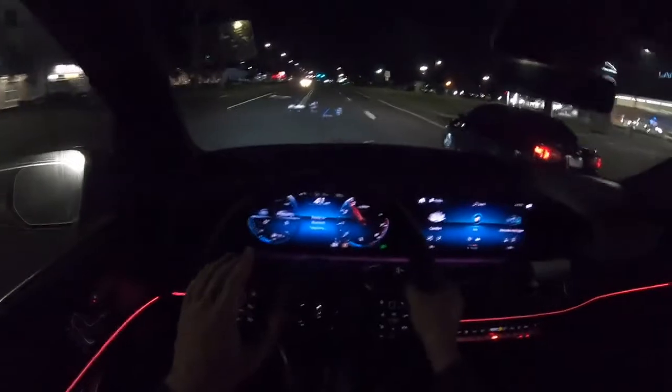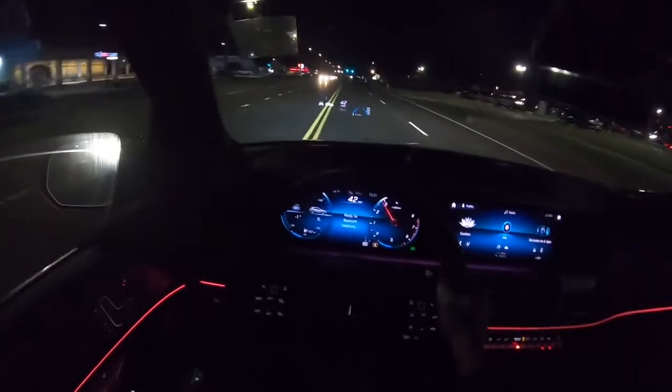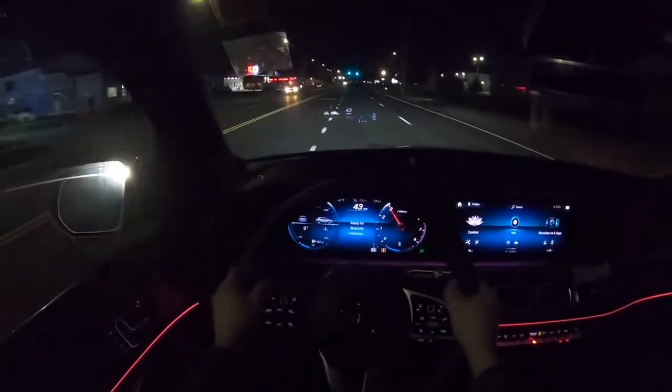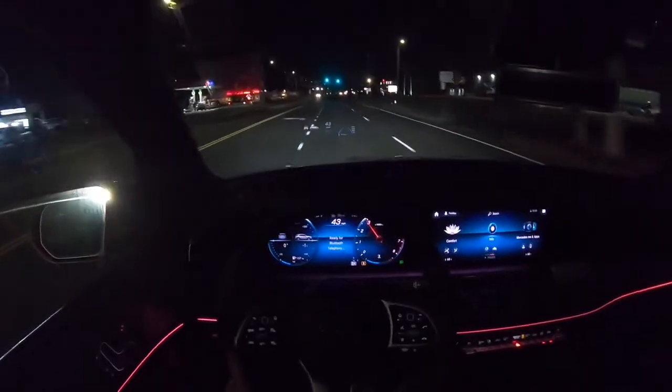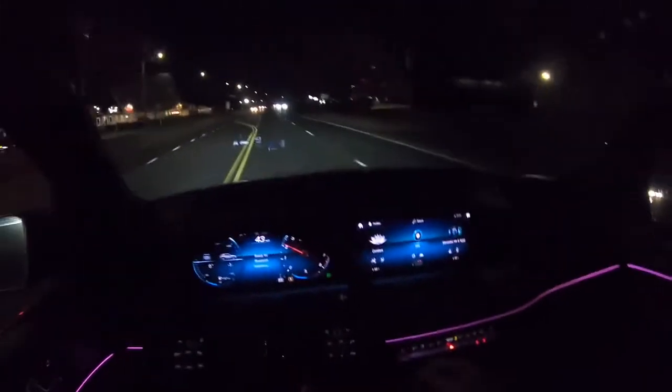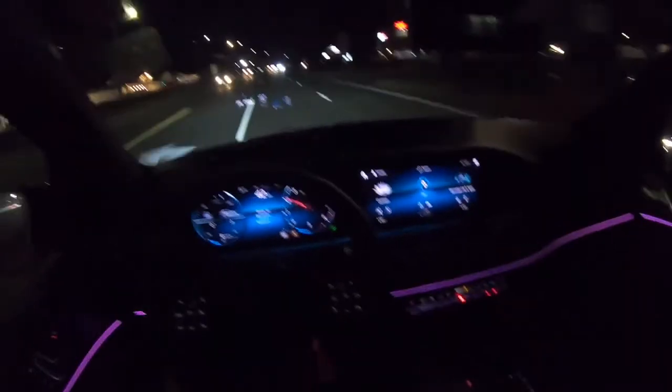It pushed me back into the seat, and honestly, I'm super impressed with the way it pushed me back into the seat and the way it accelerated. So that's really nice. Steering wheel is wrapped in leather. Interior looks really nice. Everything just feels very high quality. Of course, it's expected from Mercedes-Benz.